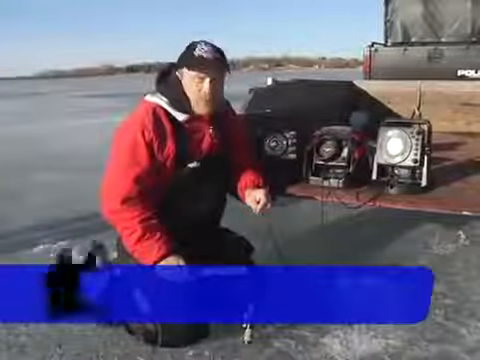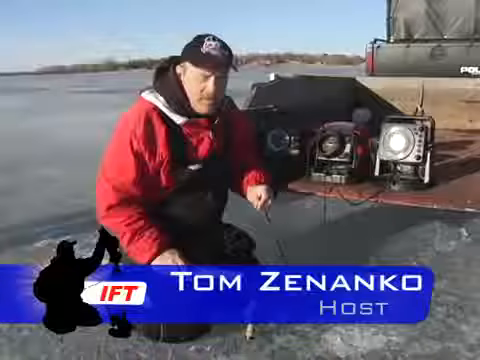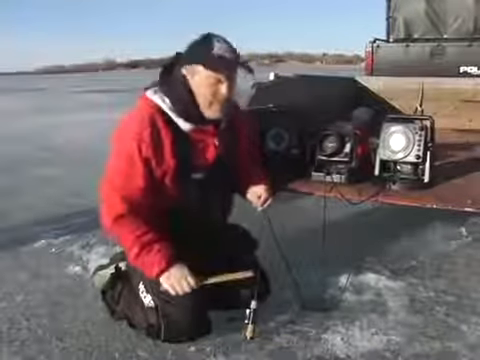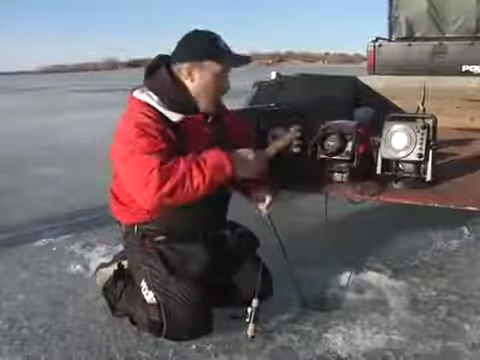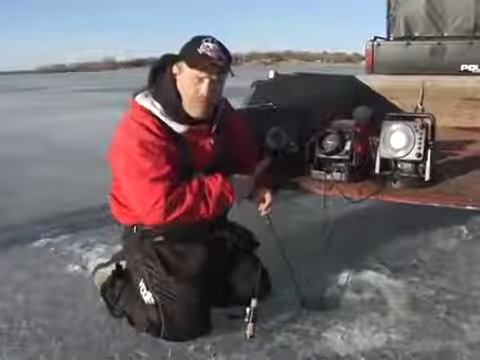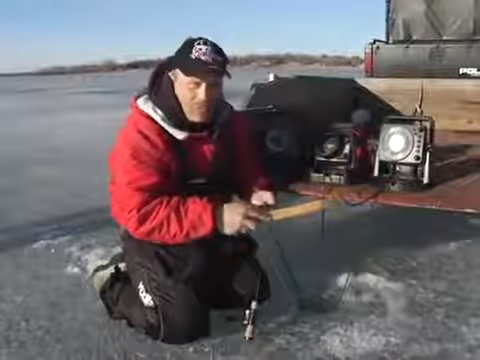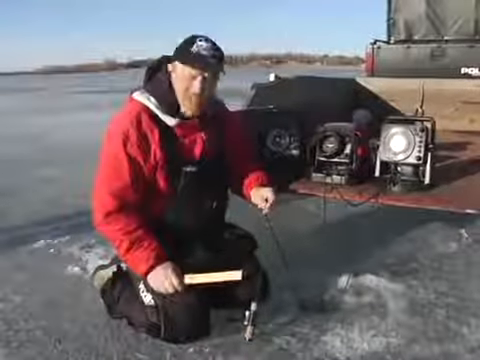Hi, Tom Zenanko here for today's tech tip on comparing different sonar systems for target separation, target ID, and overall power. I've been getting inundated with phone calls lately. Everyone says, how come Vexilar has 400 watts of power and Markham has 5 and Hummingbird has 8,000 watts of power? With all this extra power over a Vexilar, how does this system work?